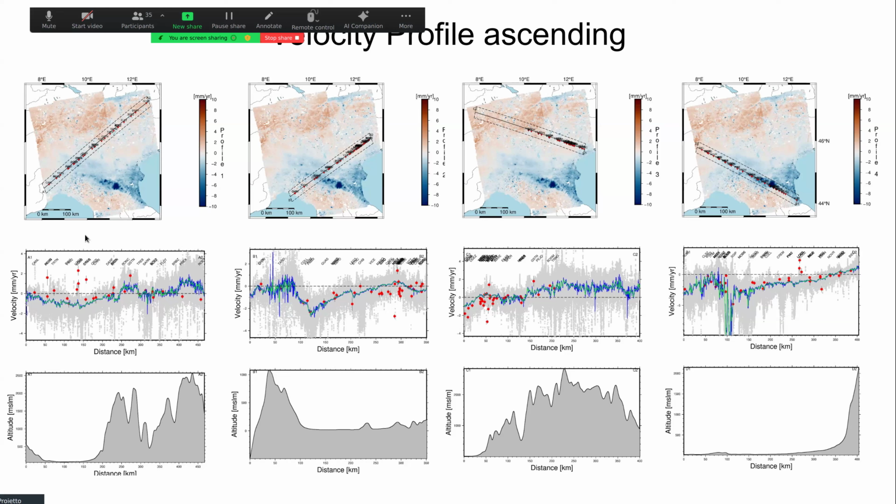So looking at the first graph, you can see that in the beginning of the profile, there is a disagreement with the GNSS. The GNSS points to a more positive velocity, whereas the InSAR tends to be more on the negative side, but then tends to be more in agreement.